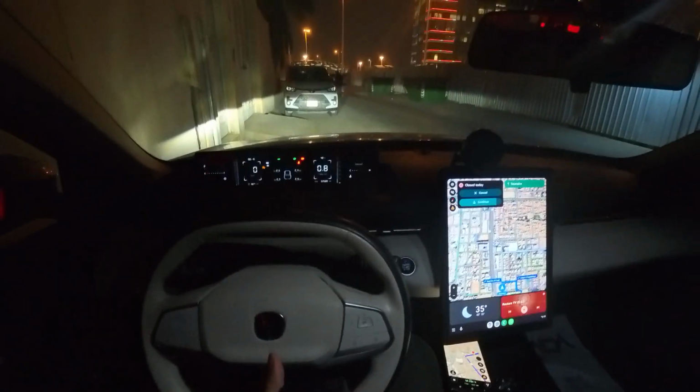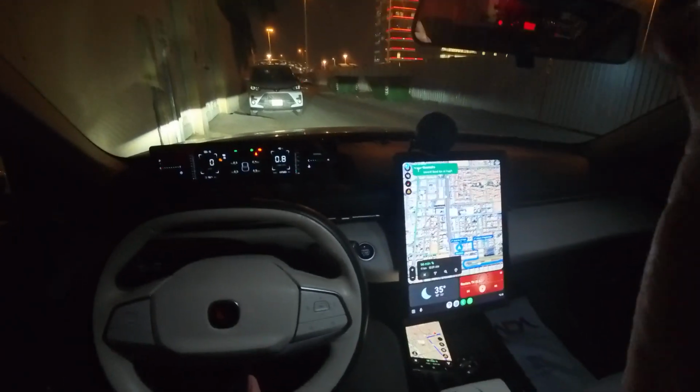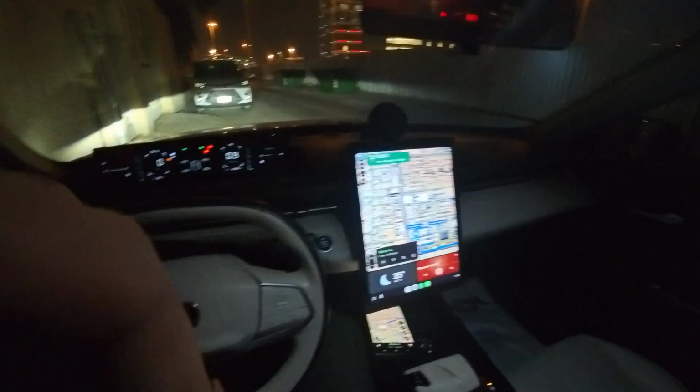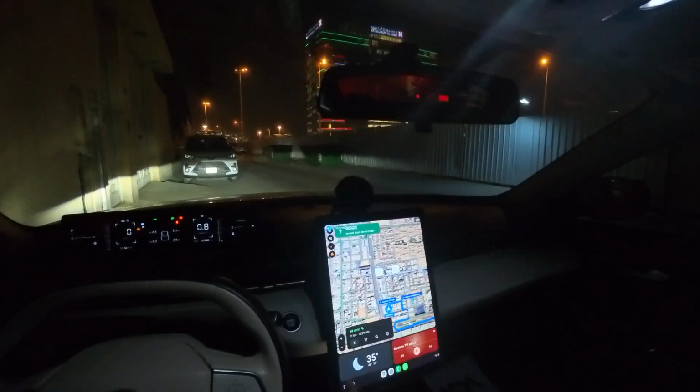Hi Shenzhen, how can I help you? Turn on the AC. Okay, turning on front AC for you. Sorry, let me check this. The vehicle model does not support this function. Okay.